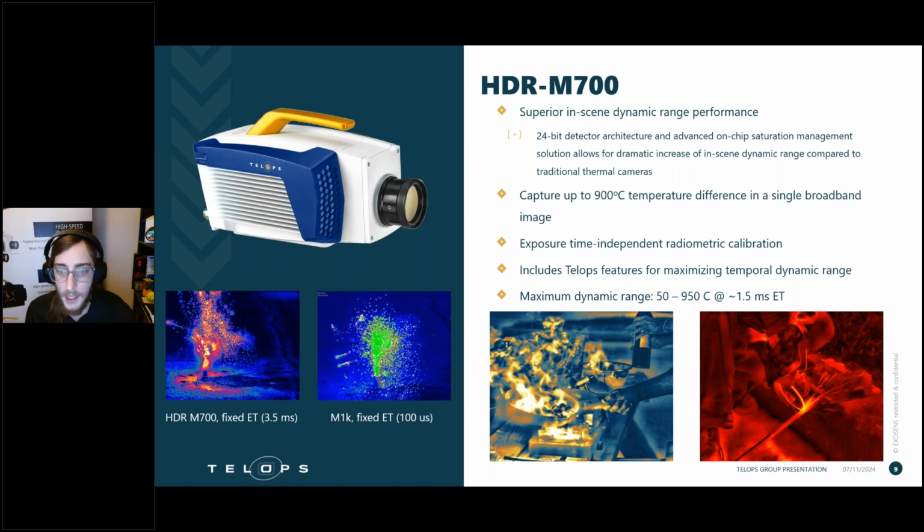It's the first of its kind. A traditional IR camera is maybe able to see 150 C, 250 C in a single image, but this camera drastically improves that. And these new electronics, this new readout, is something that we haven't explored for these hypersonic applications yet, or high-speed applications, high-velocity applications, I'm sorry. But it is something we're excited about, and we will be exploring it in the near future.